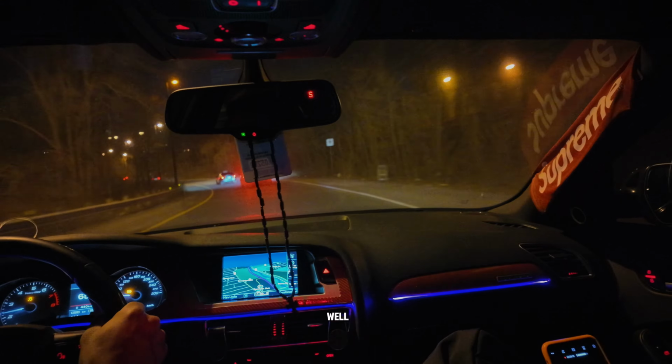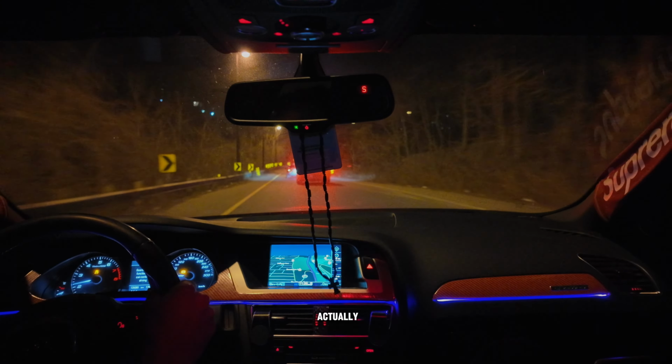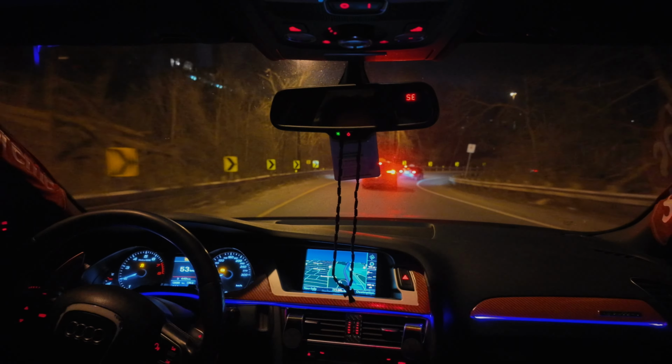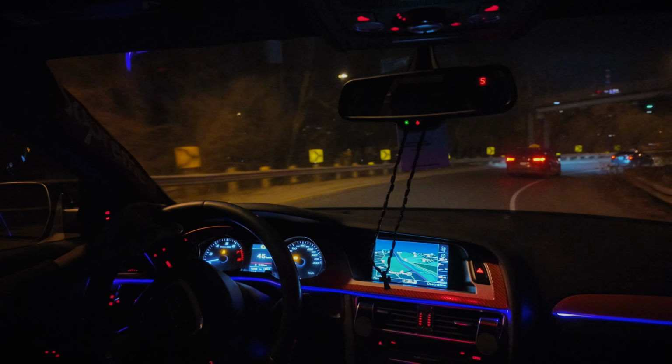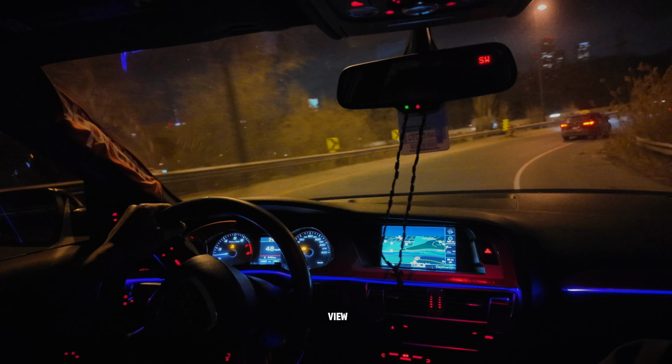Damn, I'm surprised how well this picks up, like in this brightness. Yeah, right? Low light. I don't know if it's in low light mode right now. Is it in low light? On the bottom, does it say low light? Bro, I don't see nothing with low light. There's a low light mode. And it's 100% battery still? This is better. Crazy. Let me check out this view right here. Hold up. That's ridiculous.